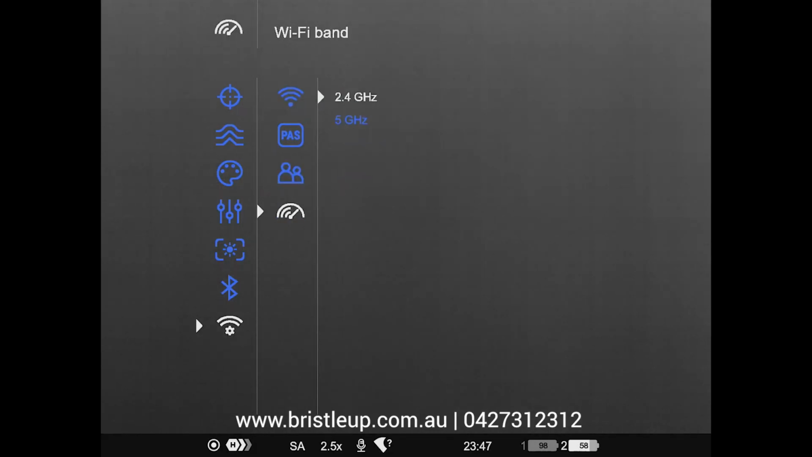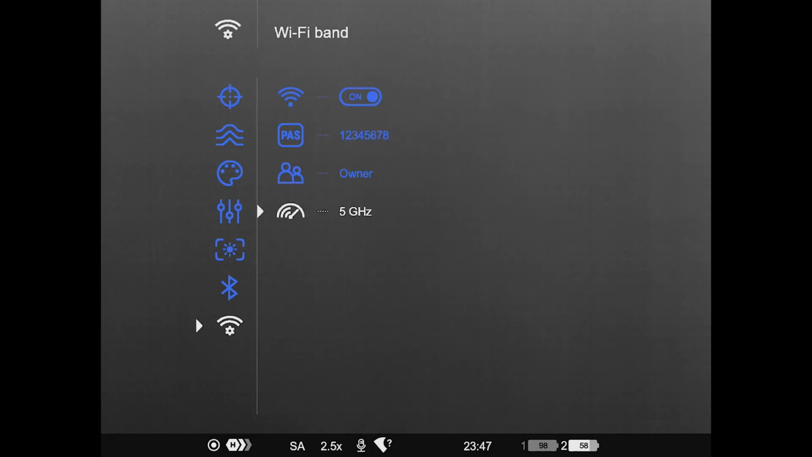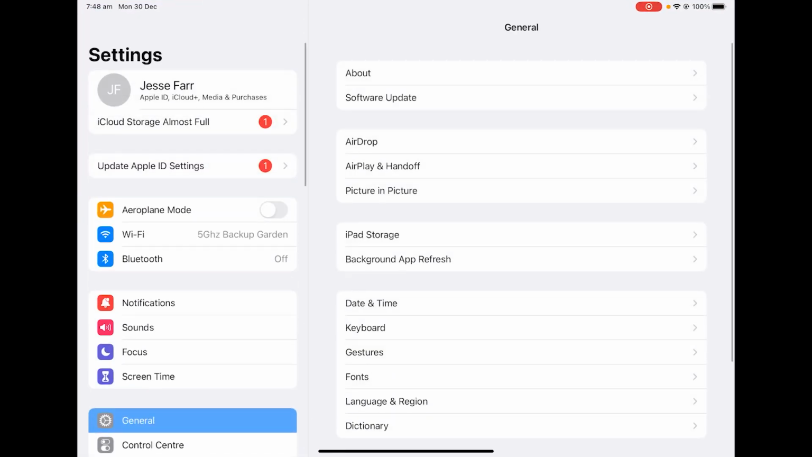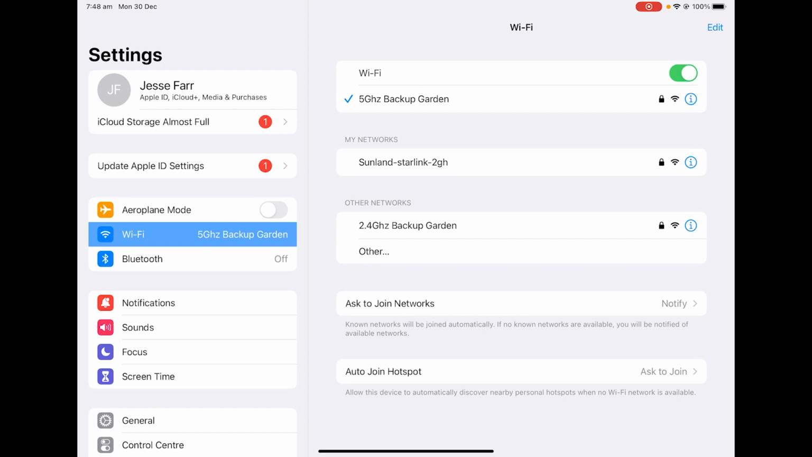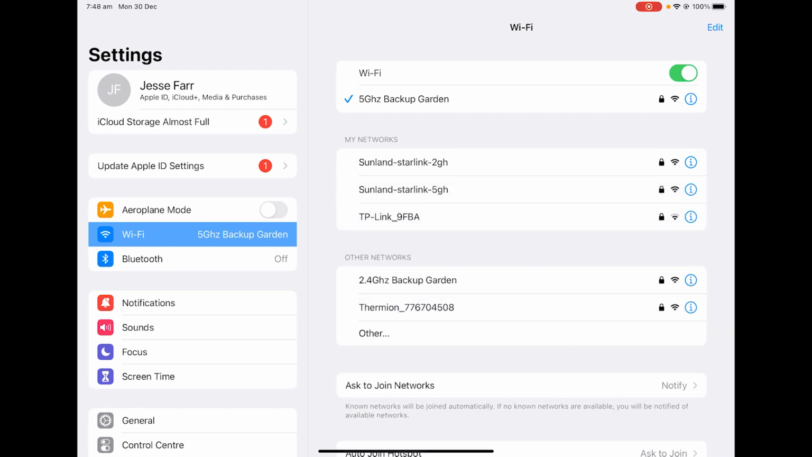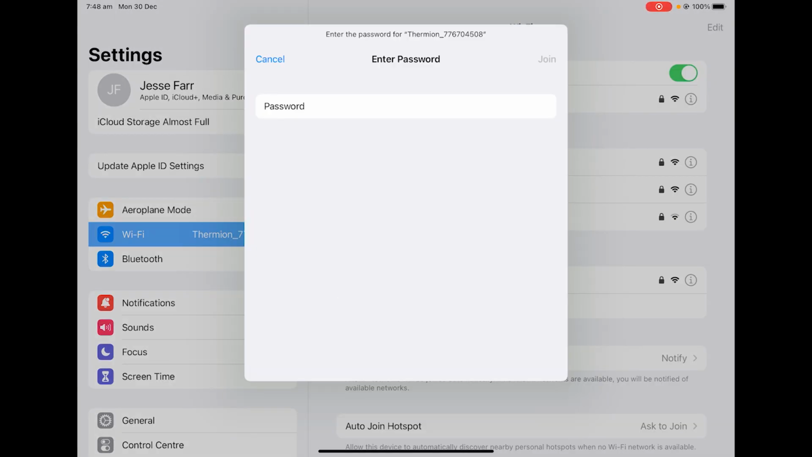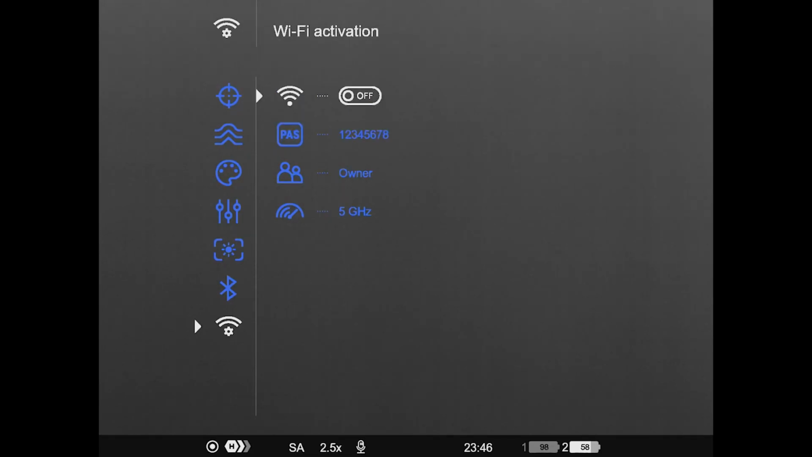So in here you can select 2.4 or 5 gigahertz. We want to have it on 5 gigahertz for the best connection. Then what we want to do is go back to our tablet, go to settings and go to our Wi-Fi section. And then in here you'll see the Pulsar device come up, and it's listed as the Thermion there. We want to click on that, and then it'll come up for you to enter the password. Now by default the password is 1 through to 8.